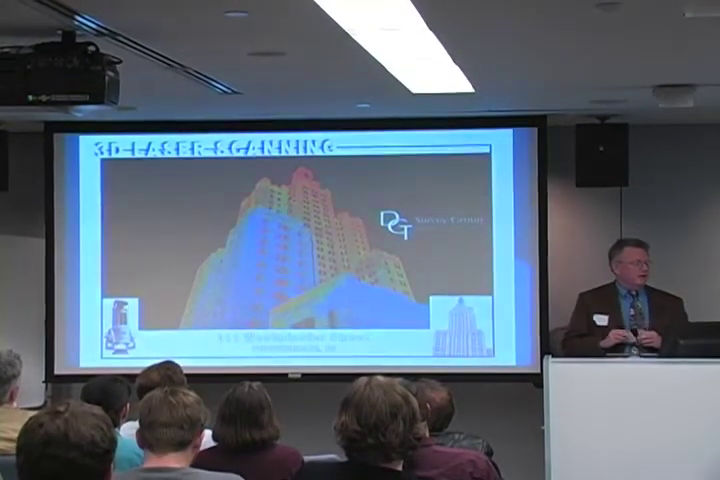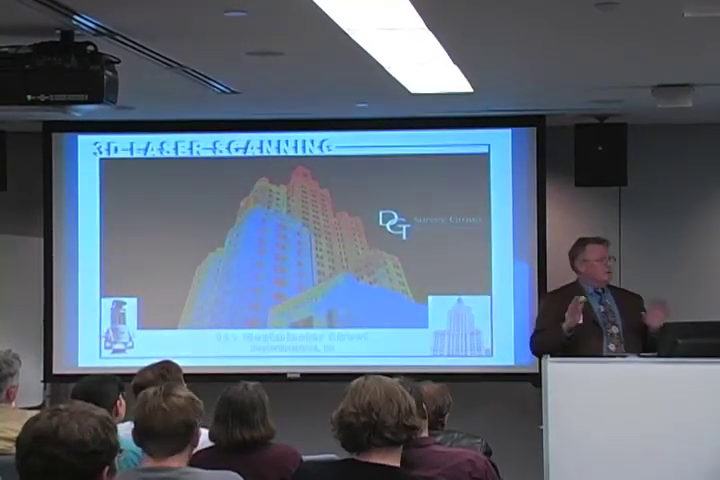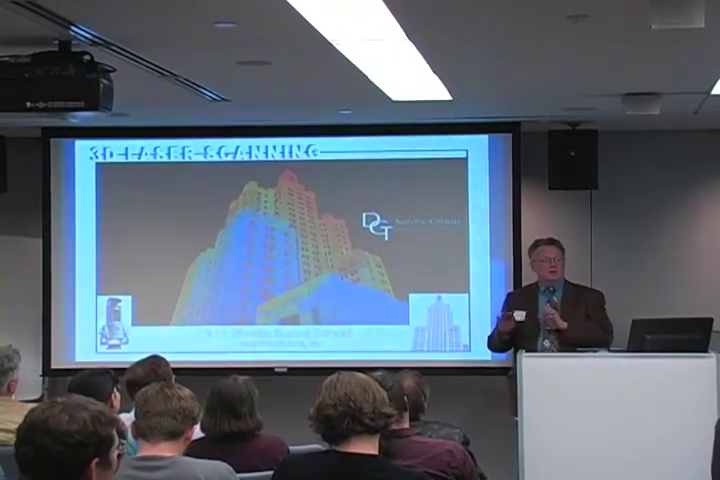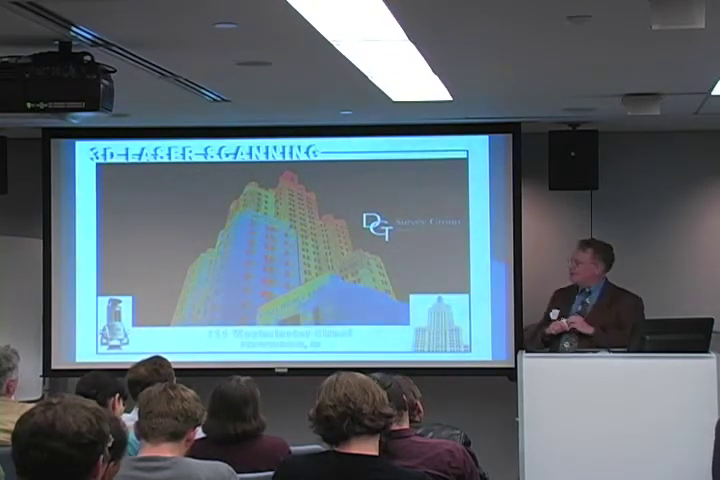So that's laser scanning. I'll end with a prediction. In 5 years, when the software that people use catches up with our ability to capture this data, we're going to see things change. The way things are done will be starting to change.